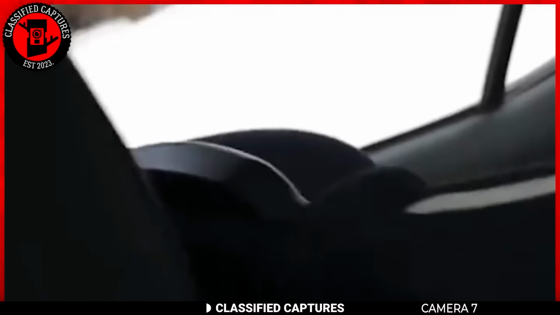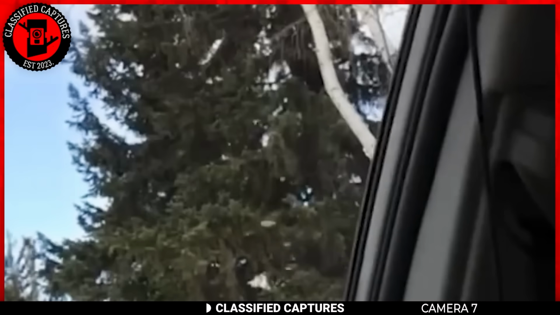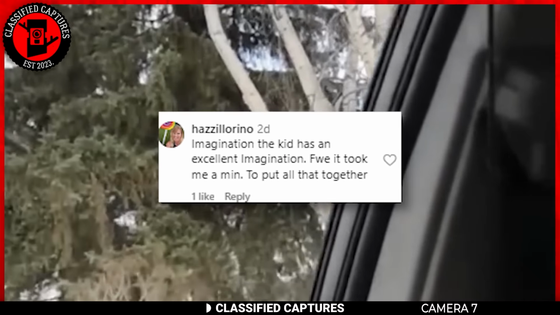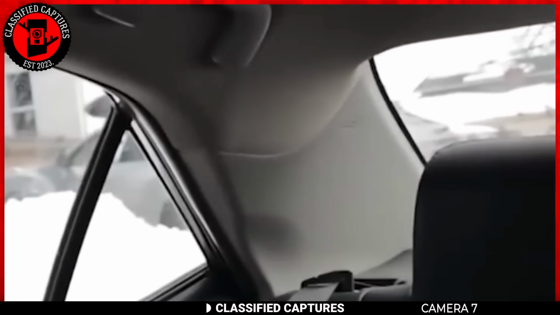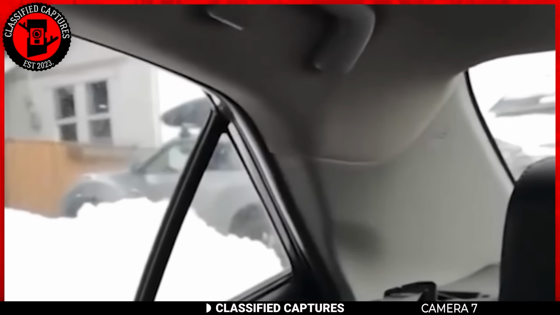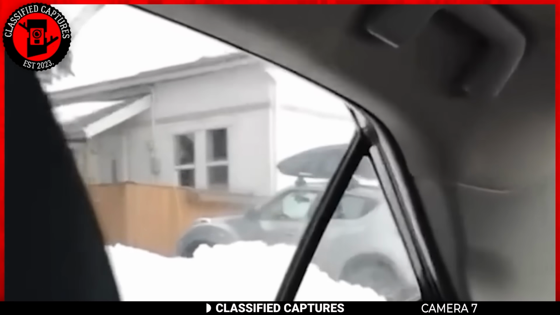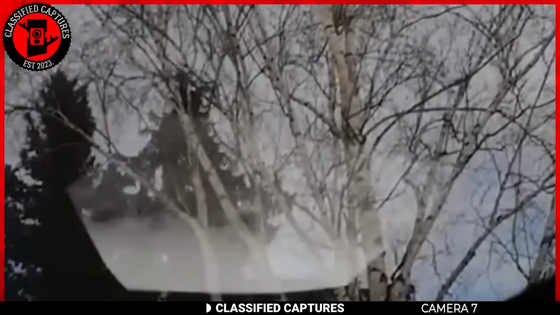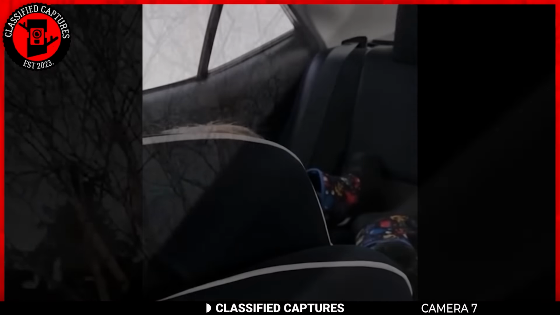As interesting as these sound, not everyone believes in these encounters. One comment suggested that it was just a figment of the child's wild imagination. While it's true that children have an active imagination and are prone to make up stories, these encounters are all too evident to ignore. After all, there's no smoke without fire. But what do you think? Did this child see something, or was it just a figment of their imagination?